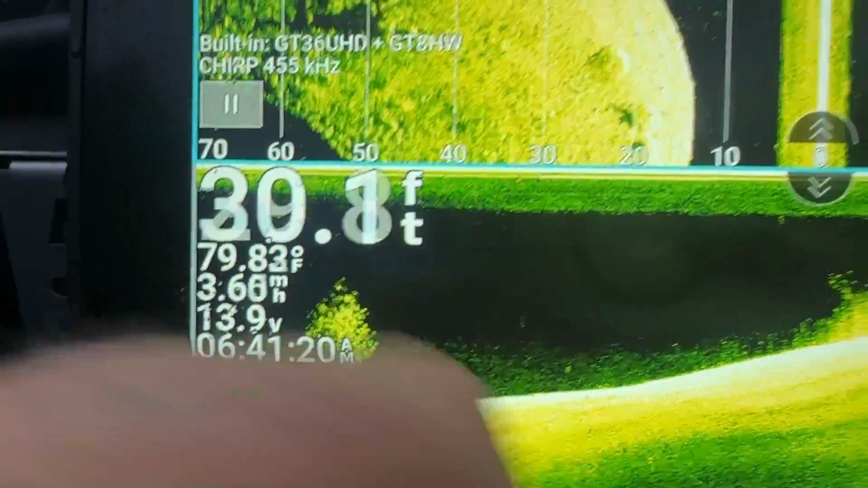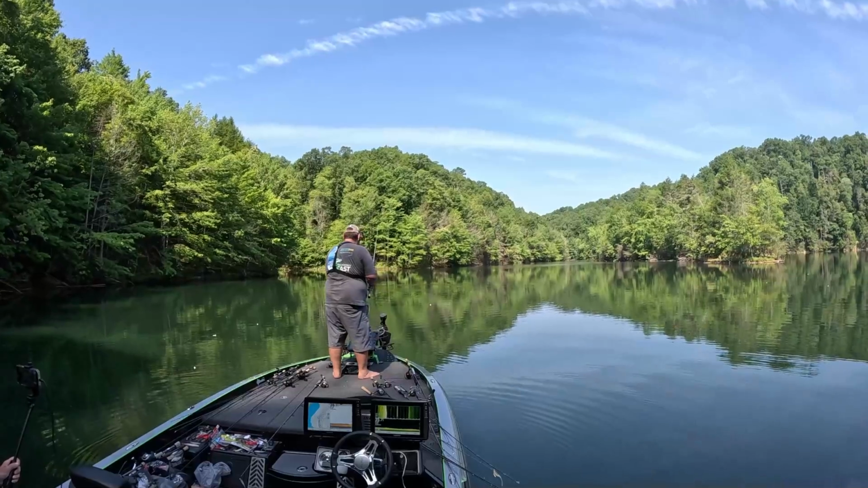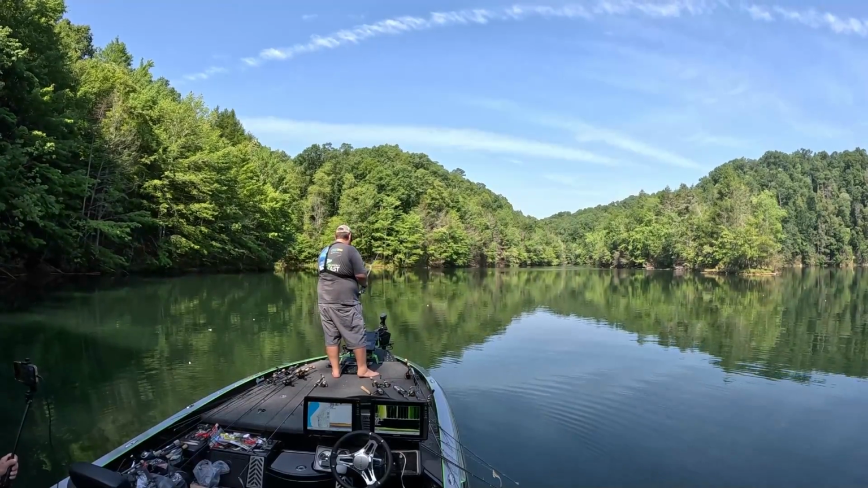Water temps are 79 this morning. That's pretty warm for this lake. Air temp is going to be about 92 degrees today. That's why we're in the shade.